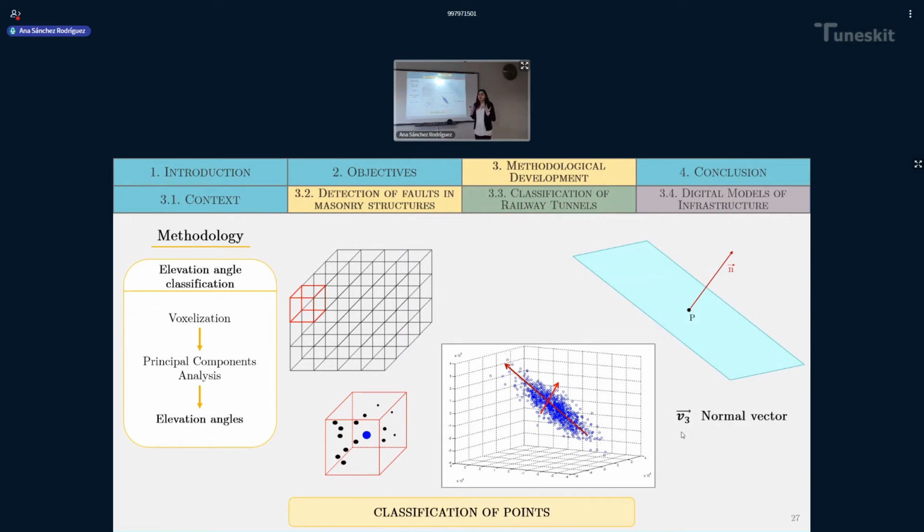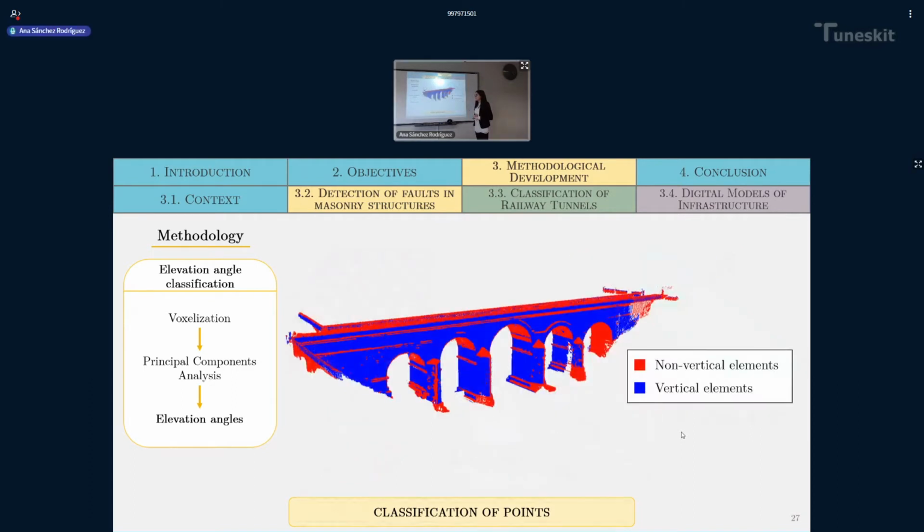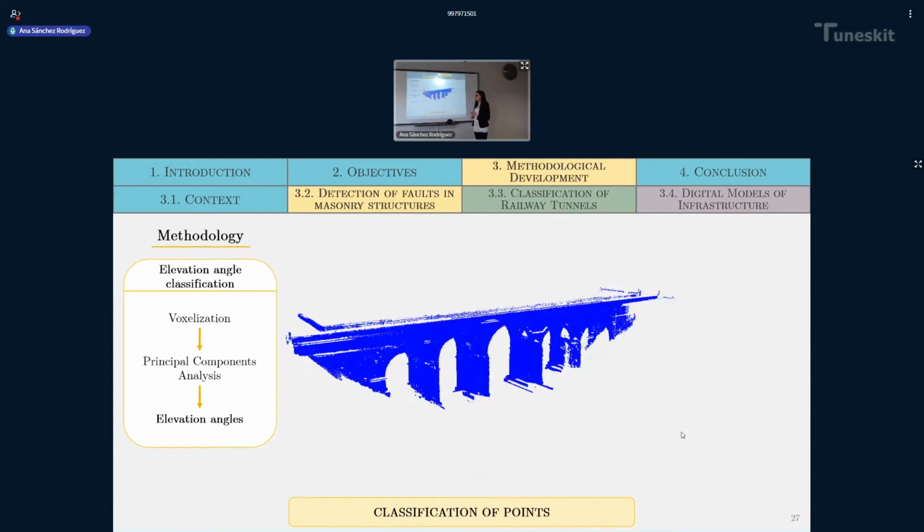I know that a point cannot have a normal, but this normal is calculated taking into account the neighbors of each point being studied. So once we have the normal vector of each point, the elevation angles and the azimuth angles, the orientation of that vector, can be calculated. Once we have the elevation angles, 2 main groups of points are obtained, as you can see here in this image. And now the next step is to work only with the